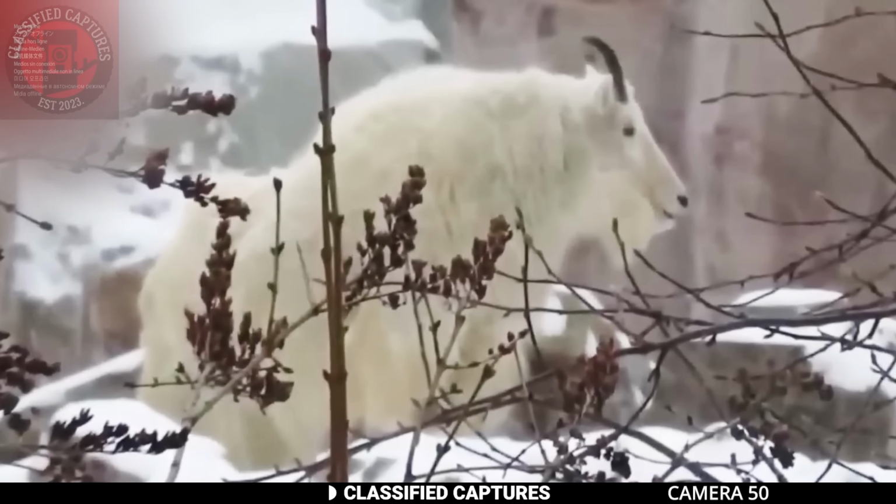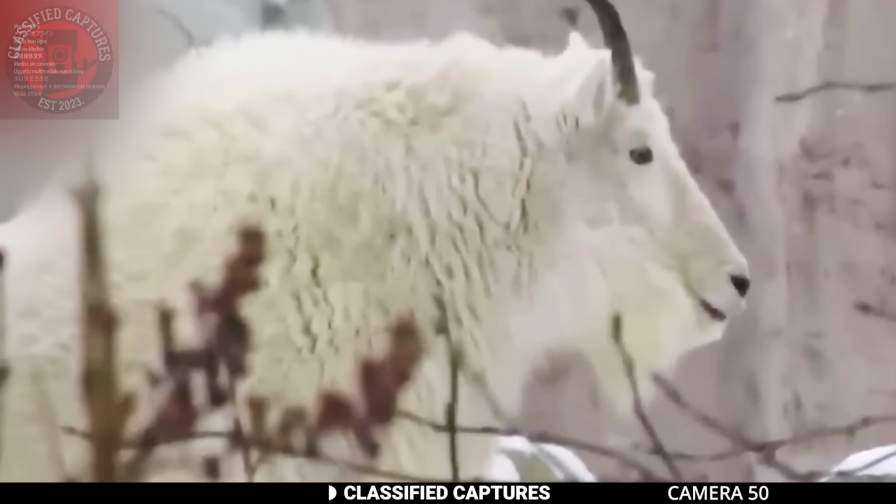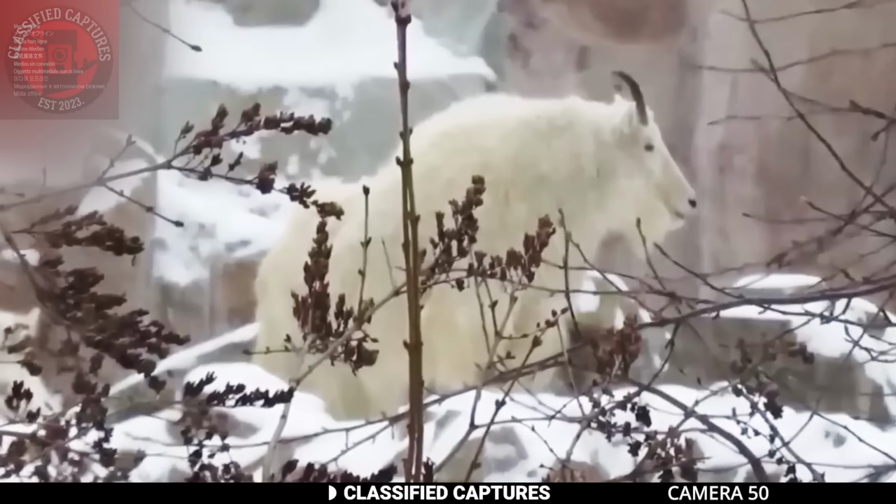Nature has a way of surprising us when we least expect it. Feast your eyes on this extraordinary creature. Can you guess what animal it is?